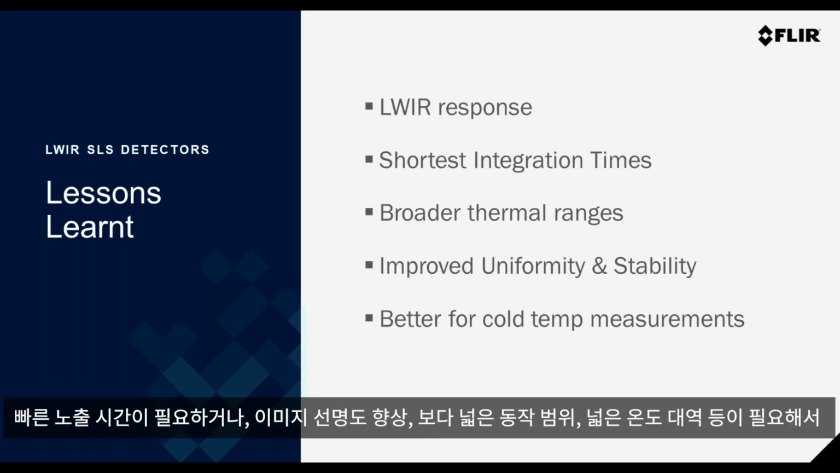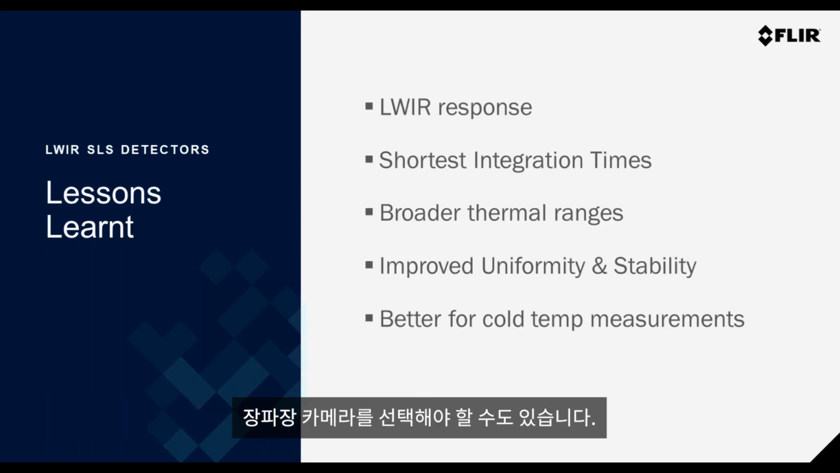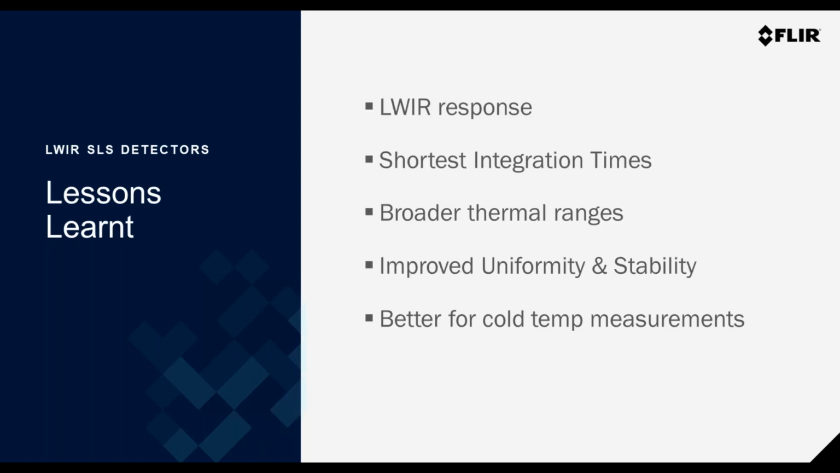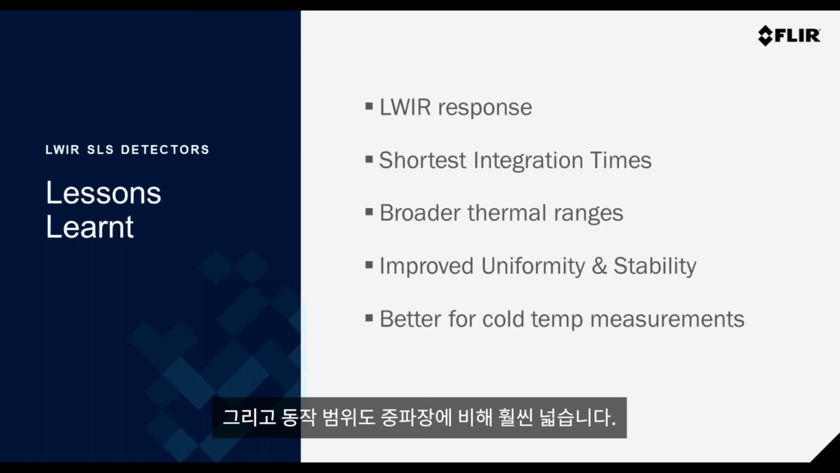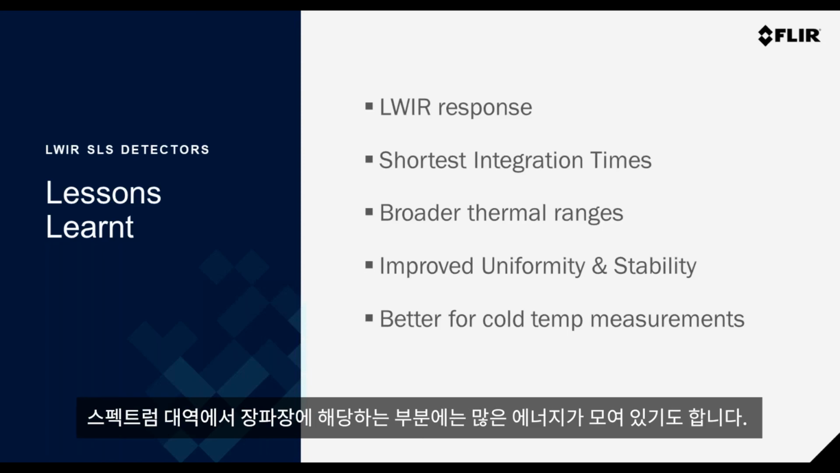It could be for looking at short integration times. Maybe it's to reduce the motion blur, or it's a high dynamic range, as I described there, in the broader thermal bands that you can actually see in one go. If you're used to using MCT sensors, it has a better uniformity and stability, and again, a much more dynamic range there in comparison, and very good for cold temperatures. There's a lot of energy there in the long wave part of the spectrum.